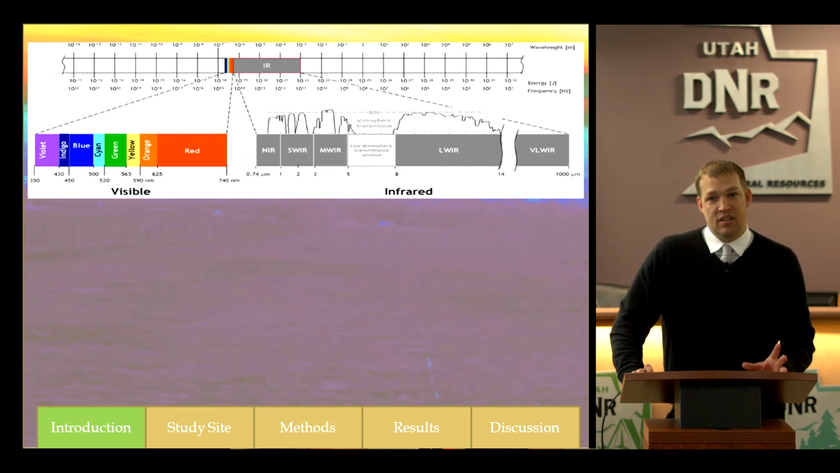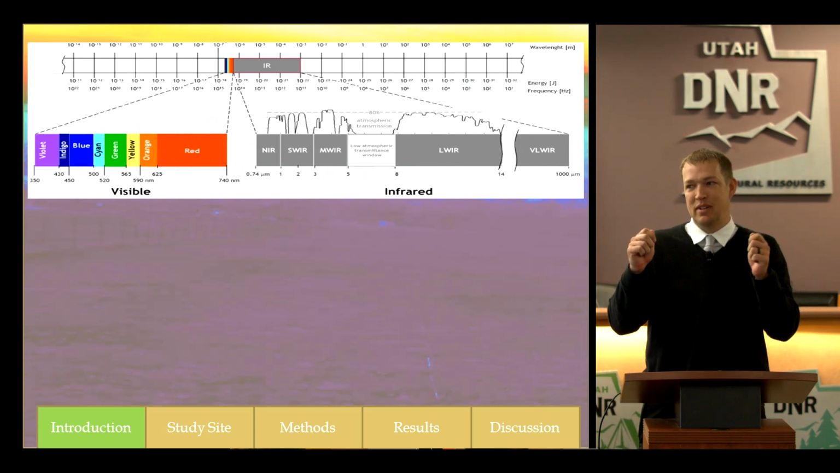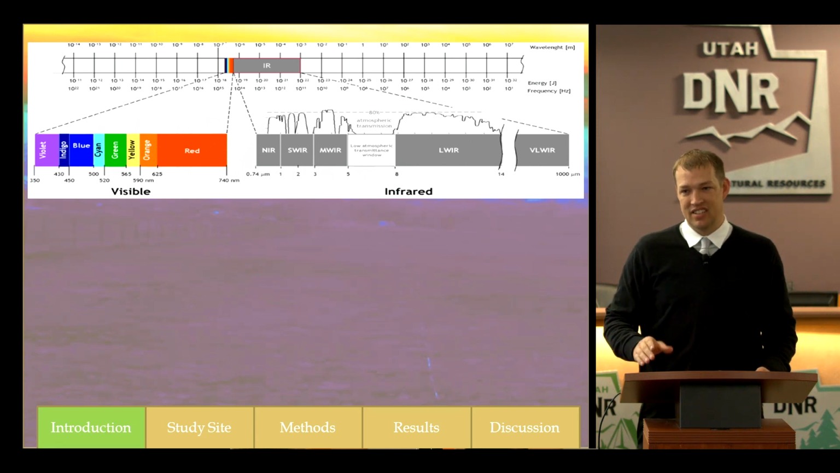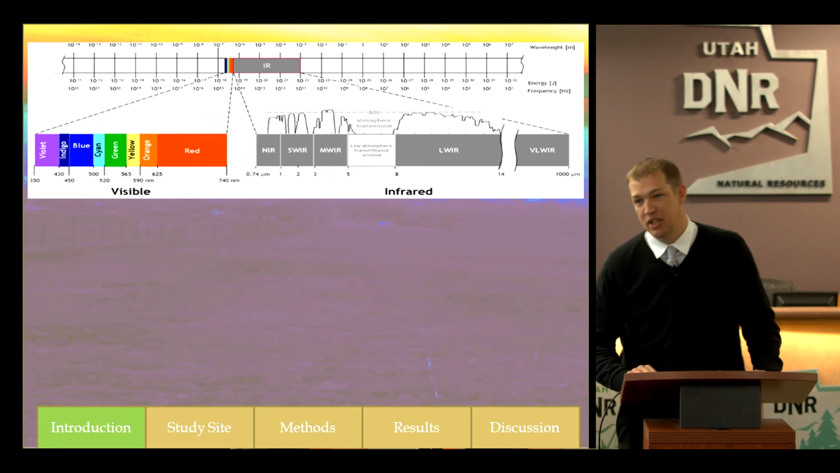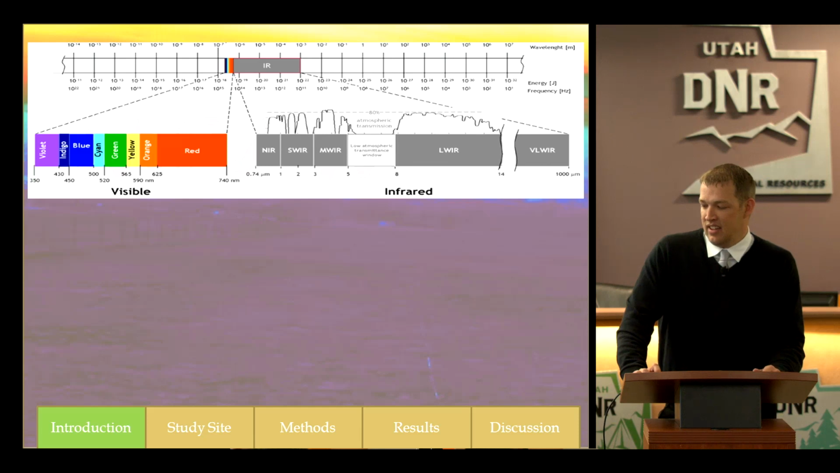The energy that we're looking at is the long wave infrared energy. You can see here the electromagnetic spectrum, and the analogy I like to use is, if this electromagnetic spectrum was a dollar bill, I could pull out one of my hairs, put it on that dollar bill, and that's all you're going to see for this rainbow section. That's all we can see with our eyes, a teeny little sliver. If you look at the infrared, it's much larger than what we typically see with our eyes. So I wanted to leverage some of that infrared energy and see if we could detect some of these wildlife.